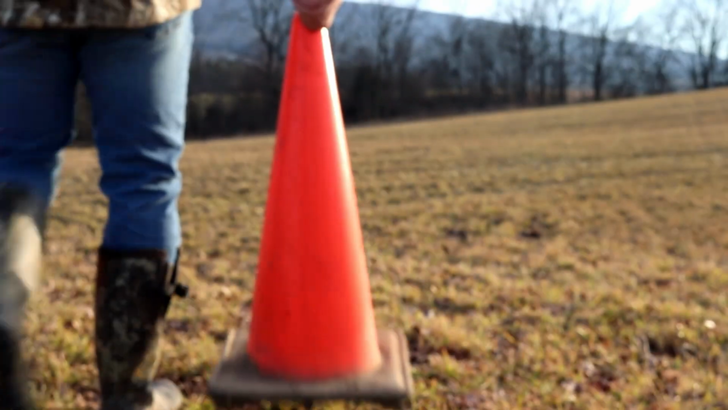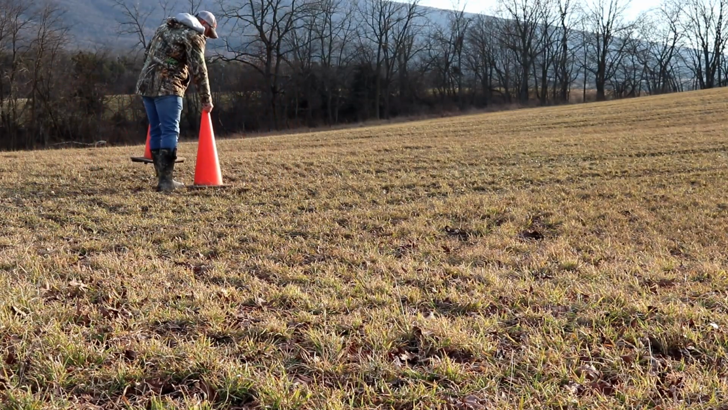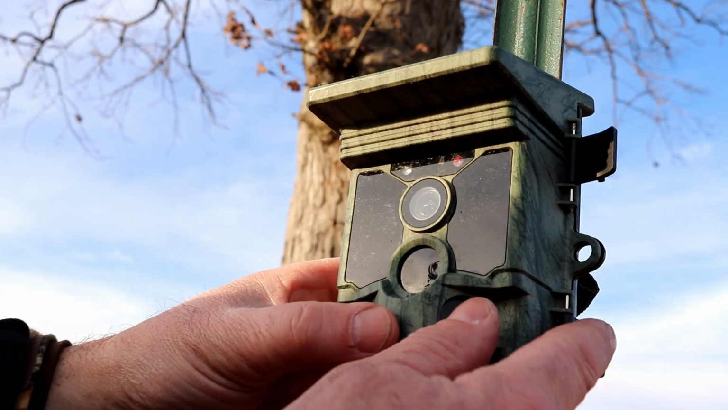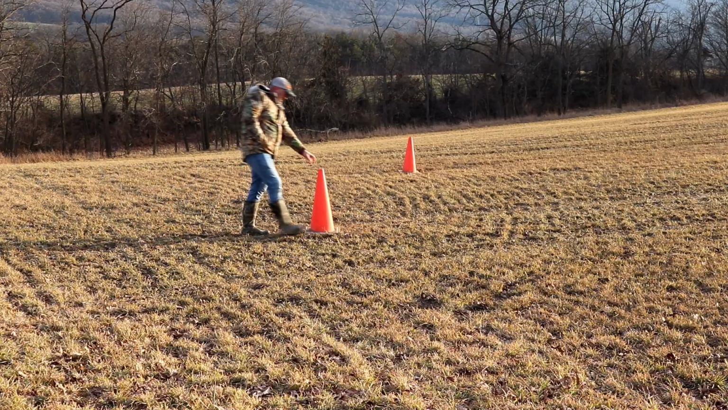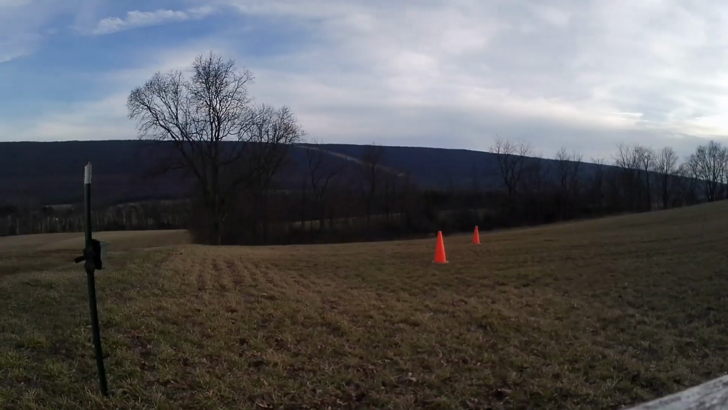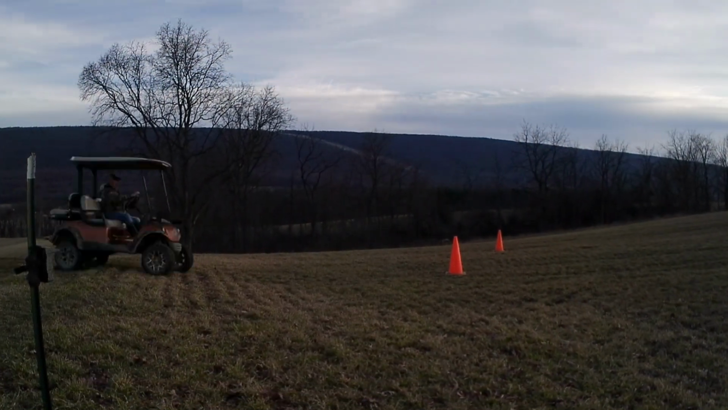So I went outside and set up some cones to give me a point of reference on how quickly the camera triggers and where I'm at in reference to those cones when I have the side sensors on or off. With the cones set up, I simply walked in front of the camera and triggered it with the side PIR sensors turned off. To further test the PIR sensor, I sped things up a bit by getting on my golf cart and driving in front of my camera. Again, remember the PIR sensor is turned off. I then simply repeated each of these tests with the side PIR sensors turned on. I walked in front of the camera and I drove past the camera with the golf cart with the side sensors turned on.